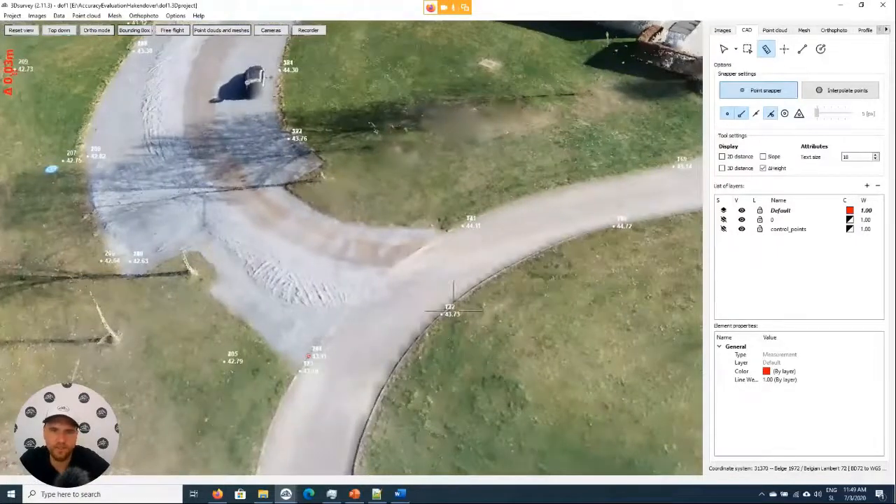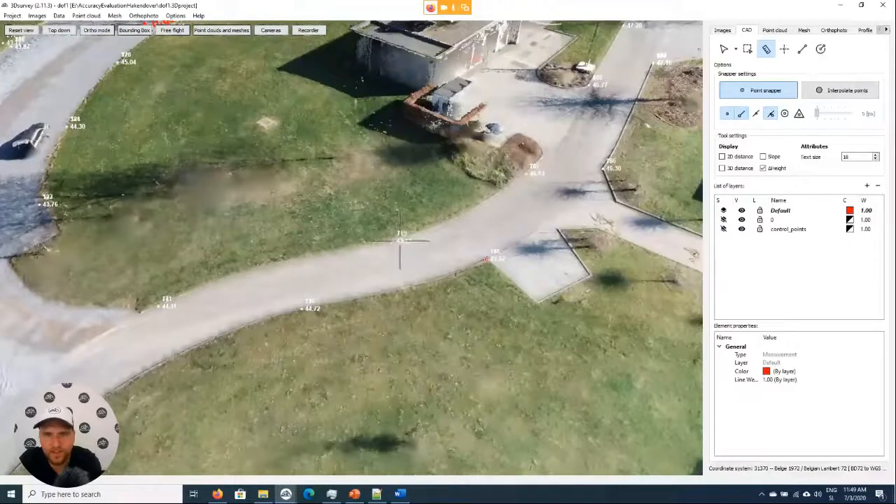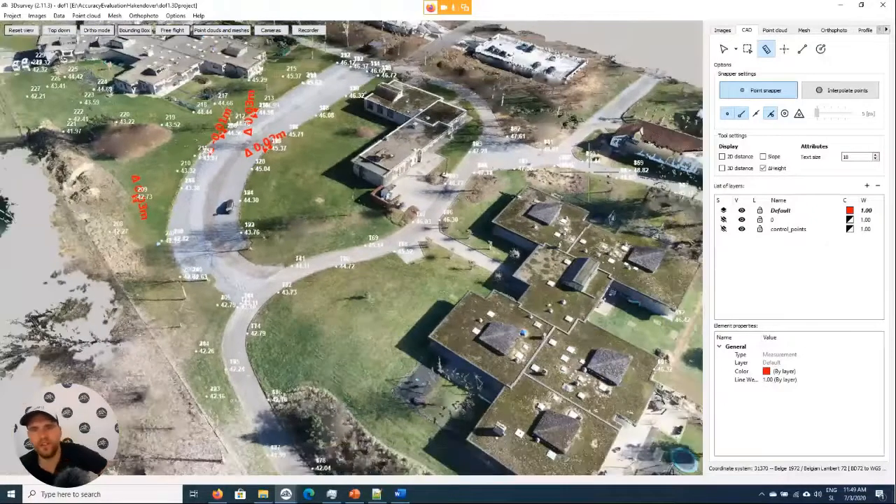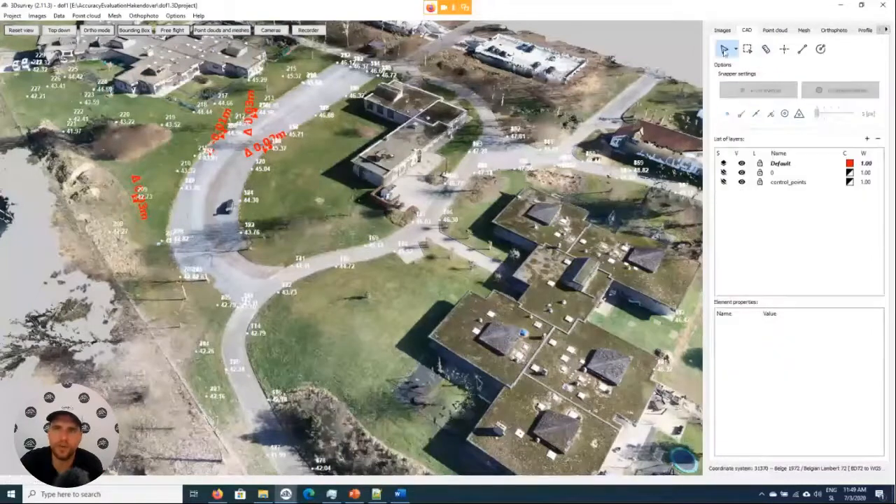Other than that, we can easily check the accuracy. So for this data set, we had some 200 points. We measured the accuracy. For here, on average, the offset was, I think, around 1.8 centimeters, something like that. So pretty good if you consider how much data we have in here.